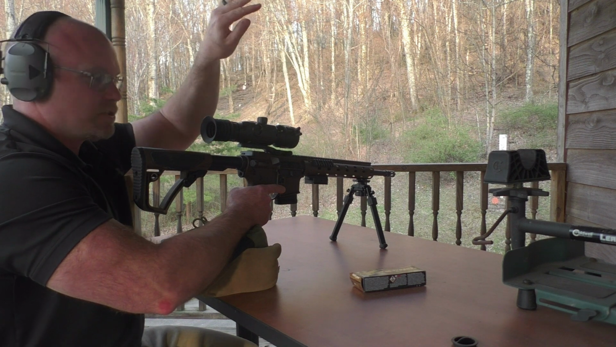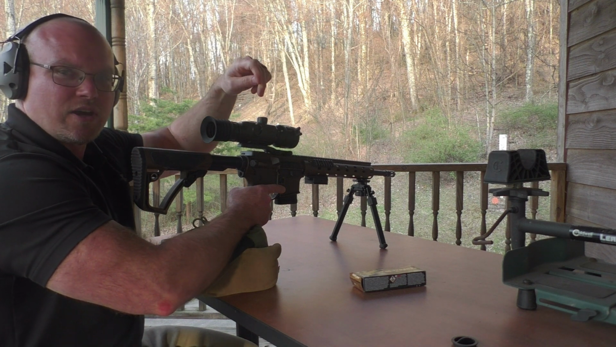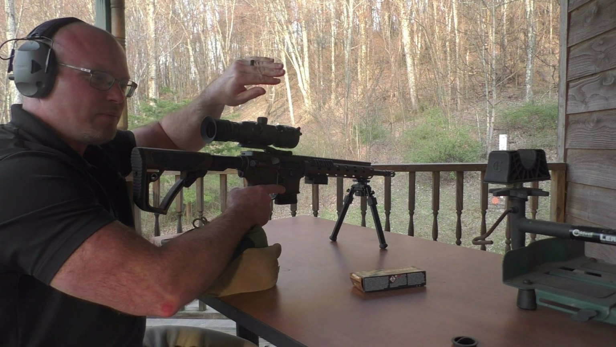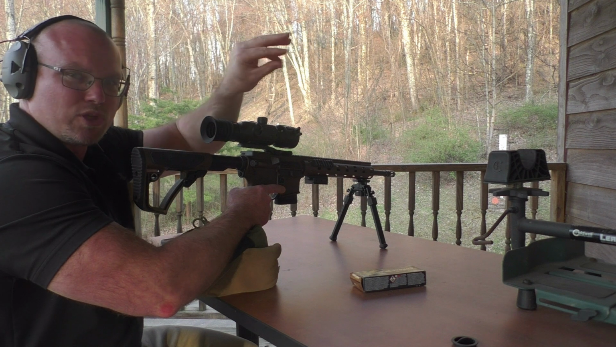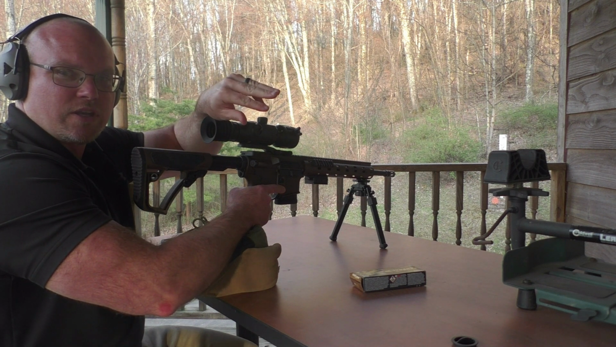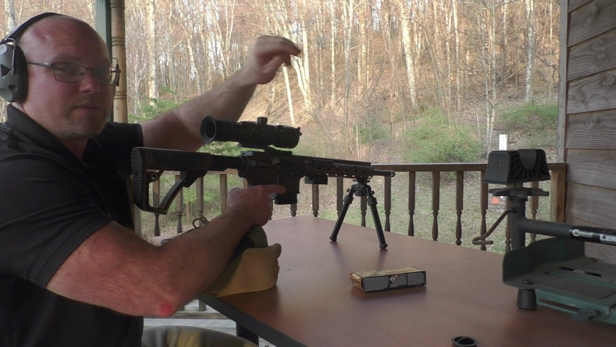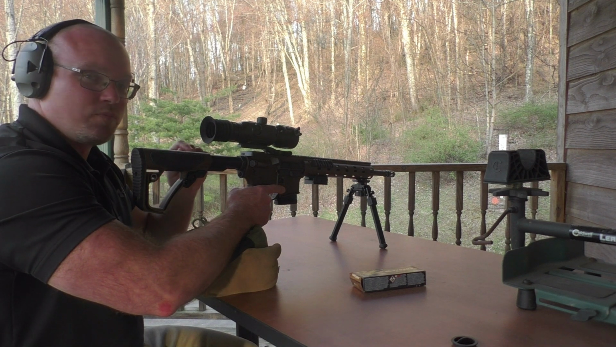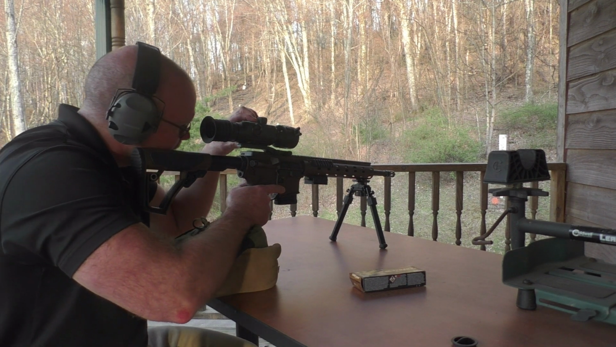I just hit low. So once I got it down, I pressed down on the scroll button again. That allowed me to move left and right. So then I had my blue perfectly on my first shot. The blue was on where I was aiming. The red was where my shot hit. So now let's take shot number 2 and see where I actually hit.